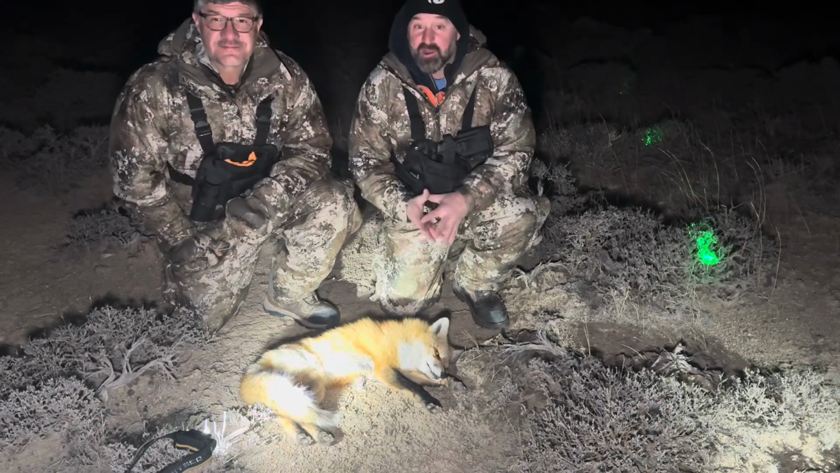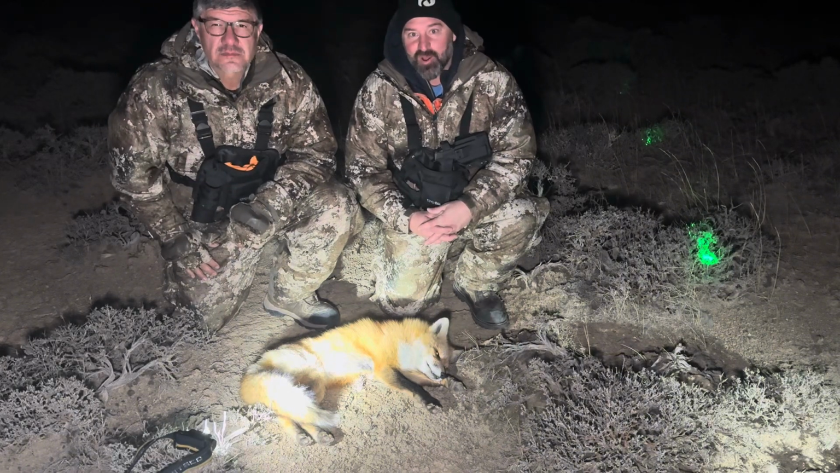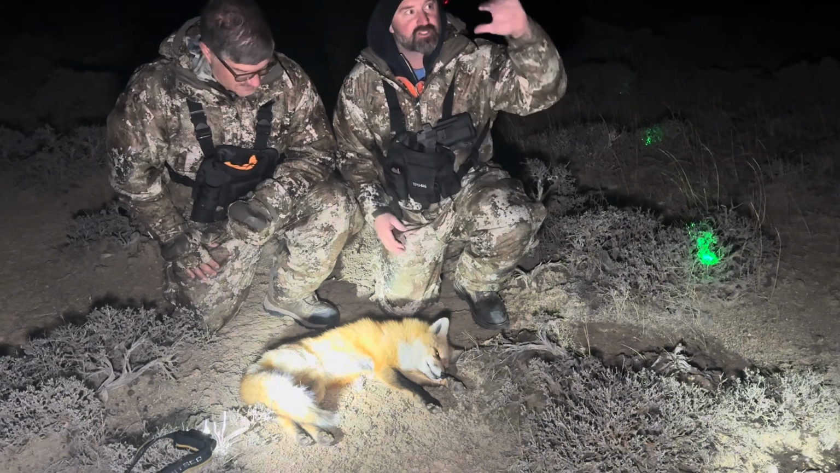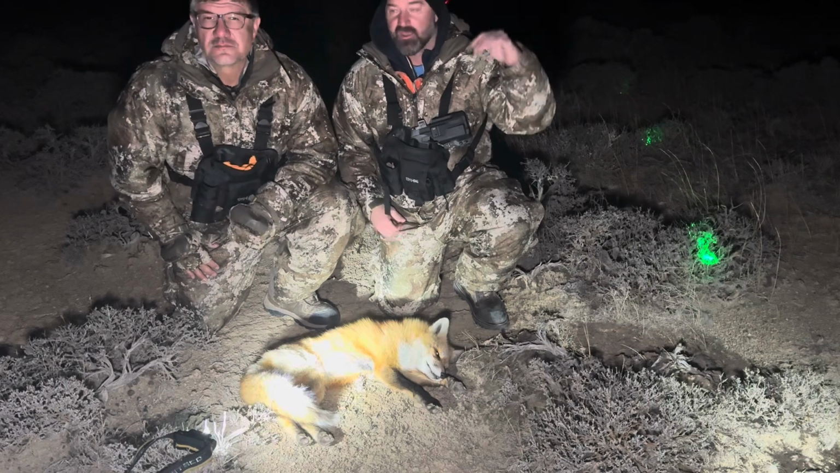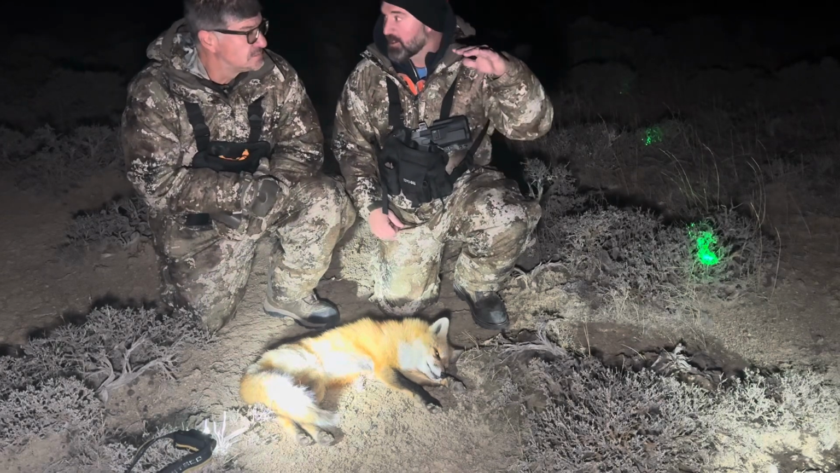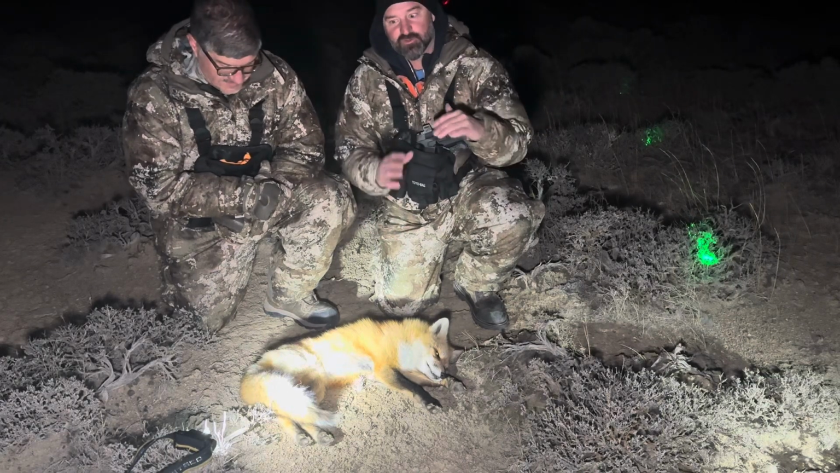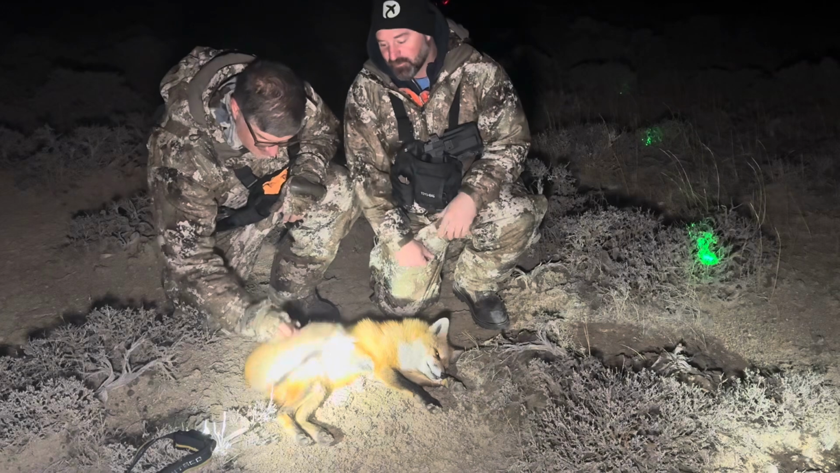All right, we had a pretty interesting stand on that one. Matt ended up spotting one. We're kind of on top of a little bit of a plateau that goes down into a nice valley. The crazy thing about it is we can only see about 200 yards and then it drops down. So you kind of lose visibility for anything that you see out a little bit further.